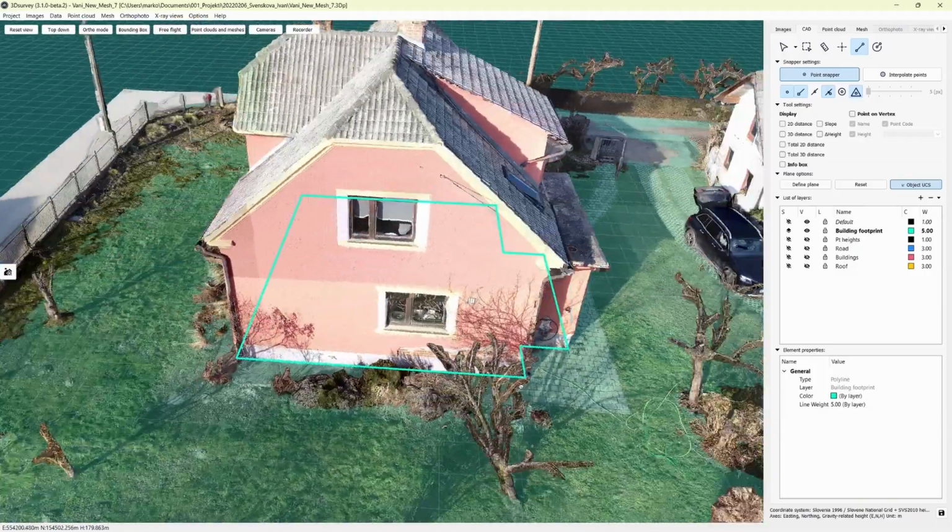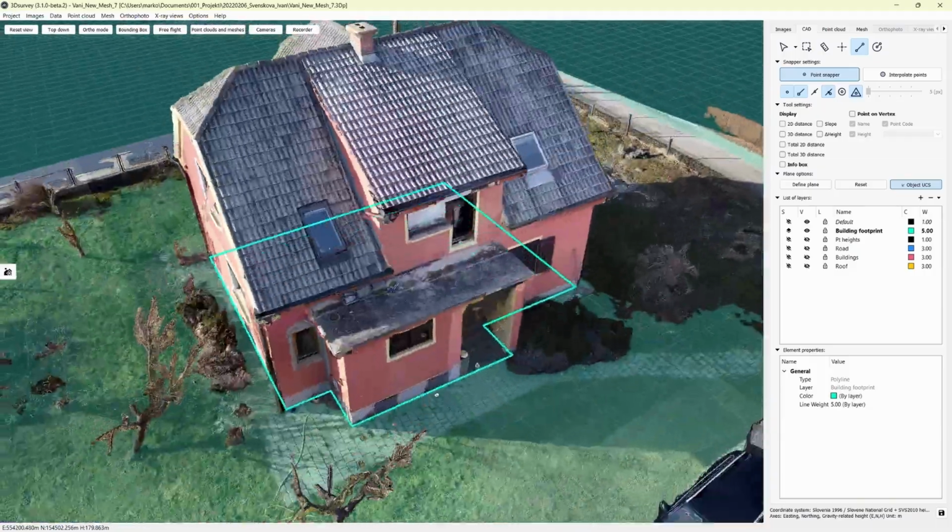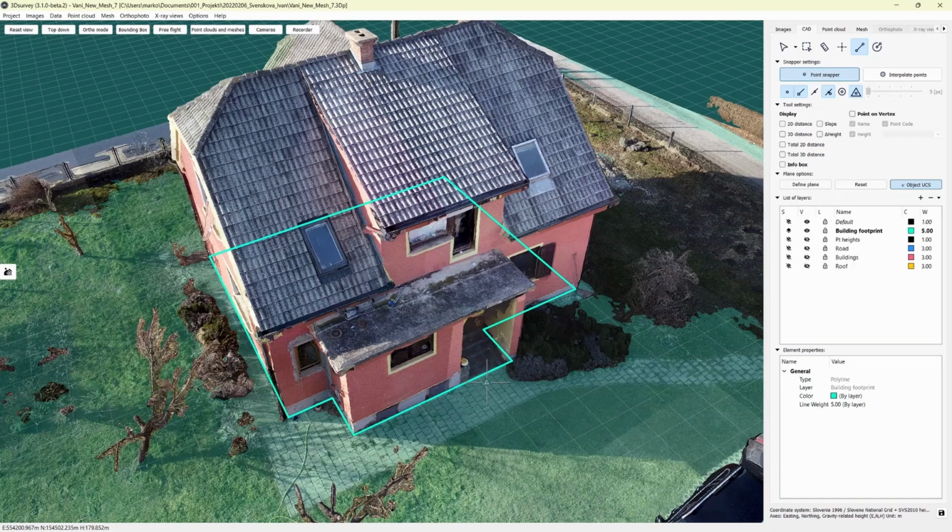Now that was really easy. So there you have it. Perfect building footprint with the help of plane lock and perpendicular lines.